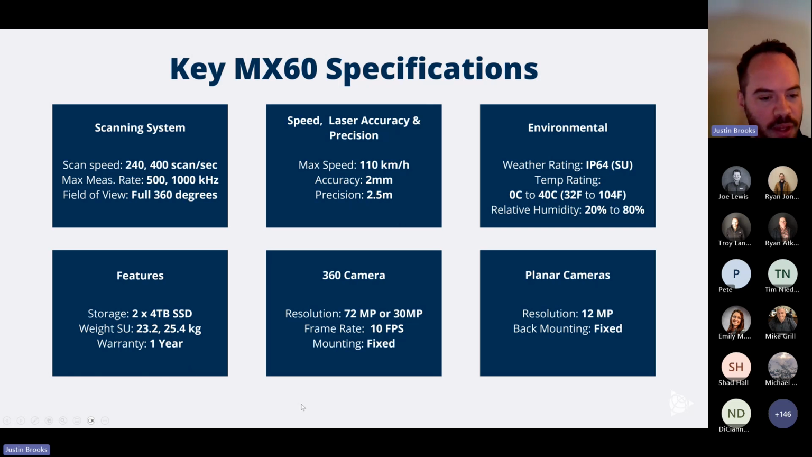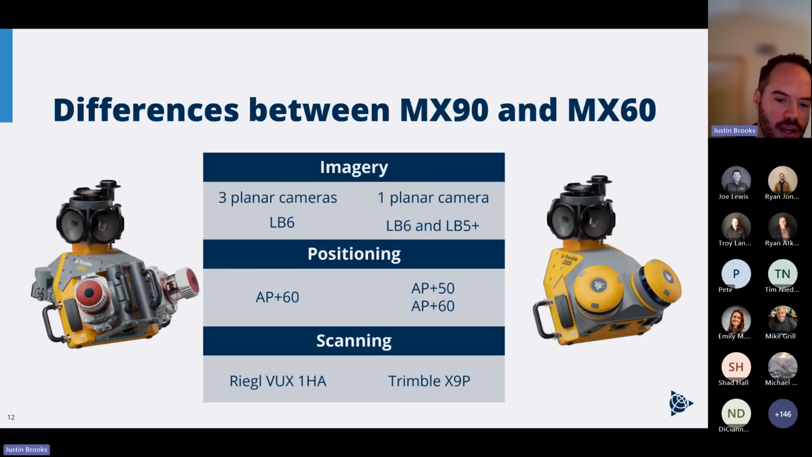And then similar things here with the storage, 360 camera, and that backward down facing camera. And yeah, these highlight some of the differences there. In case you were wondering, that is the X9P that we use on our static scanners. The RIEGL VUX-1HA is the long range mobile scanner that we're using on the 90, and the 3 planar cameras versus the one on the 90/60 there.